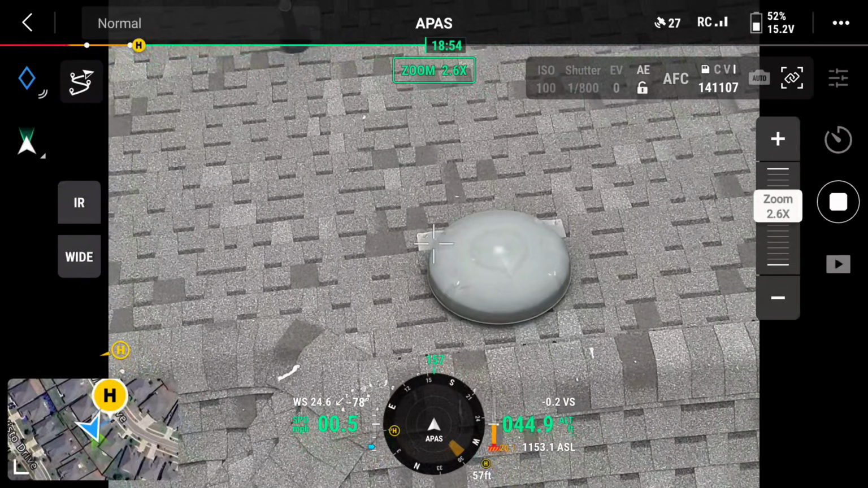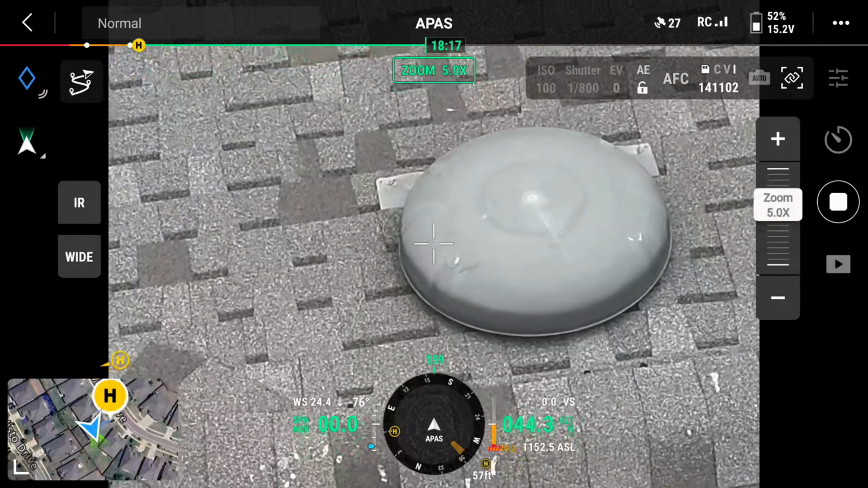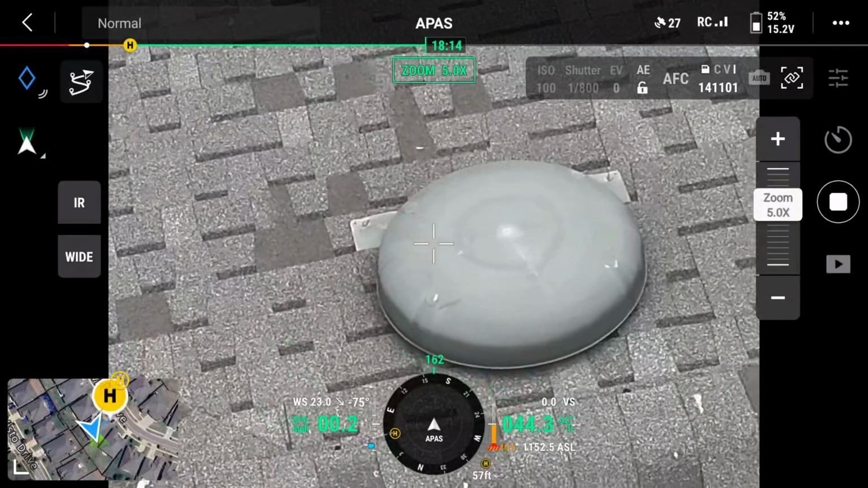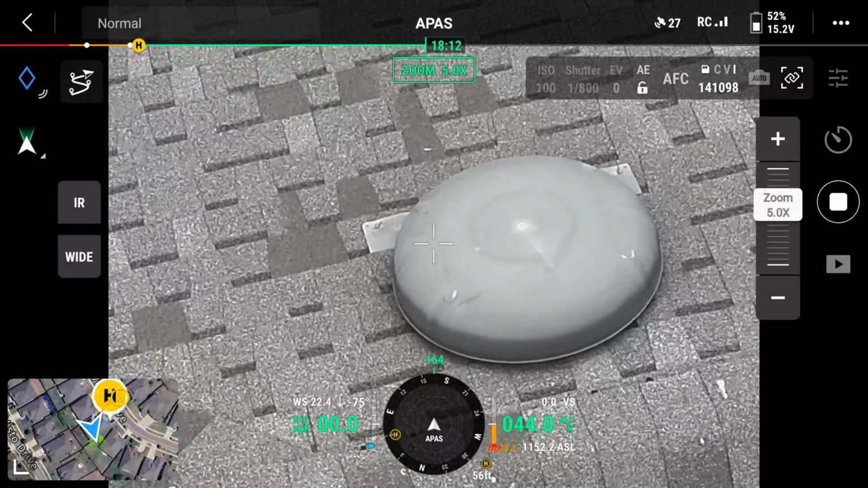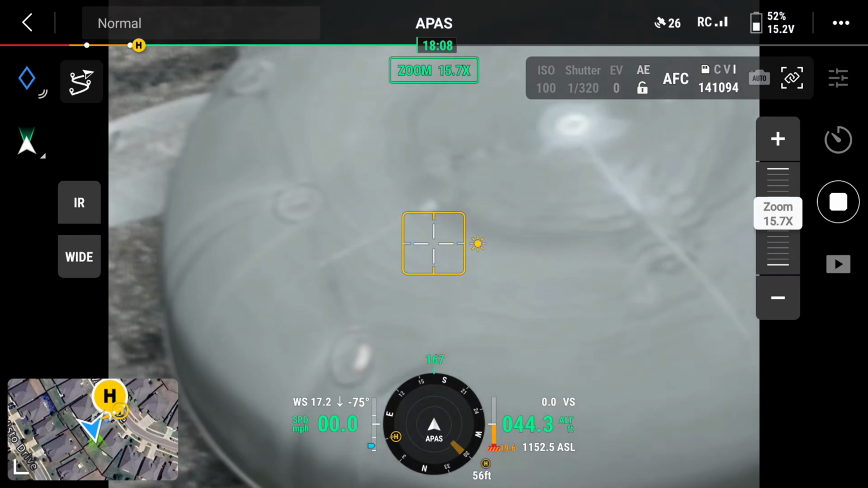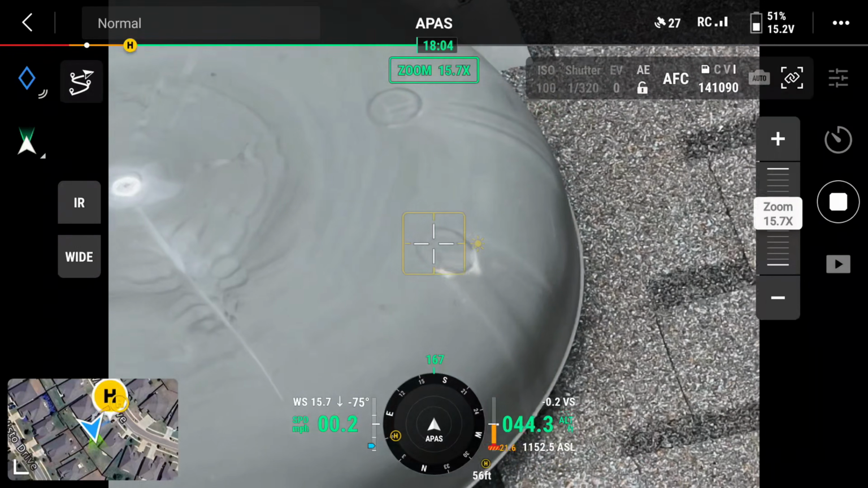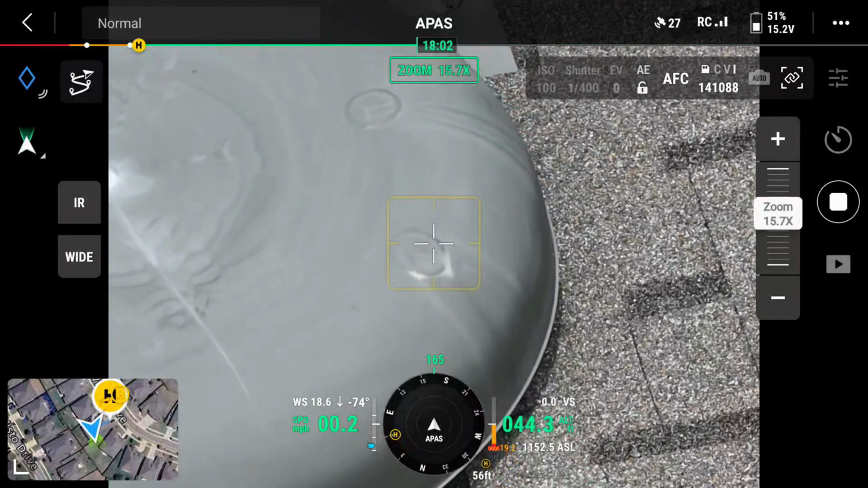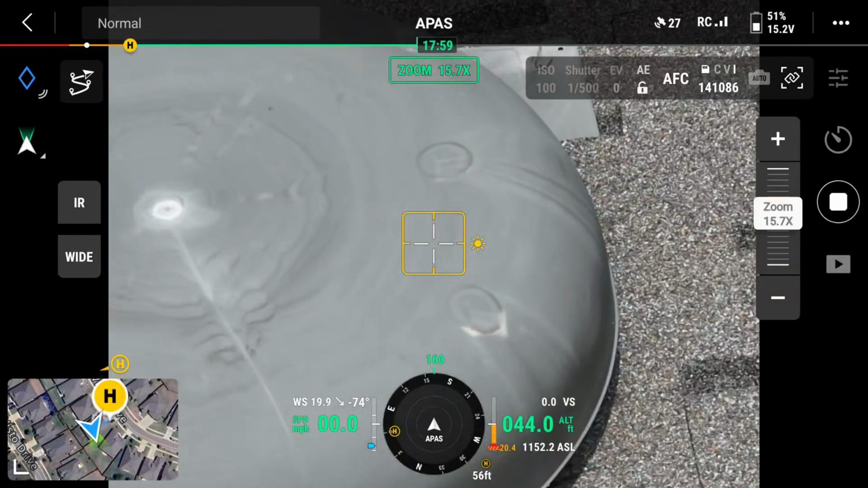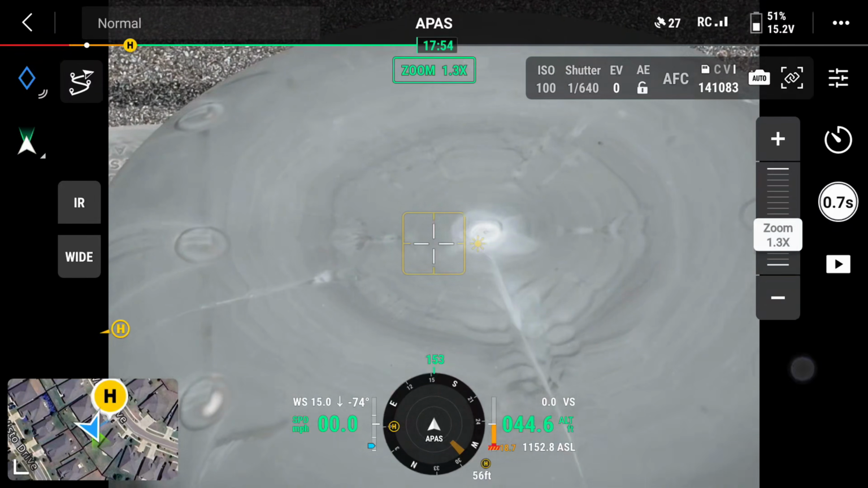All right, so now we're gonna zoom in on this vent up here. Let's zoom in and see it nice and close. And I'm also recording on here as well. Let's zoom in some more. So you can see each individual dent on this as well. And this is just recording the whole time, taking individual pictures of it. All right, let's go back out again.